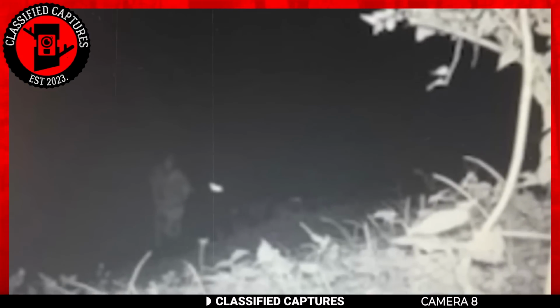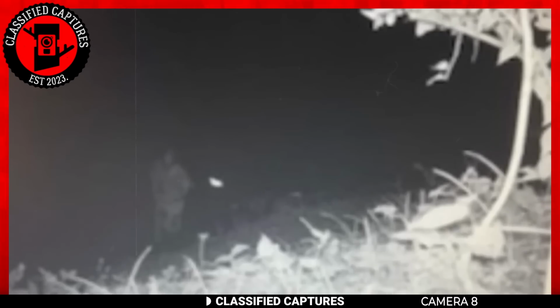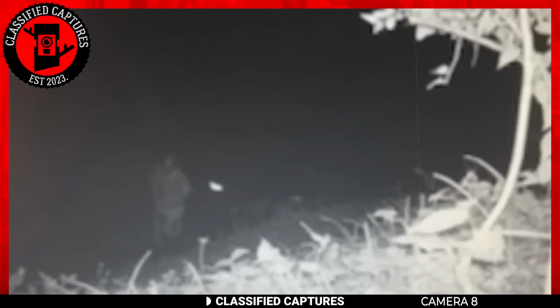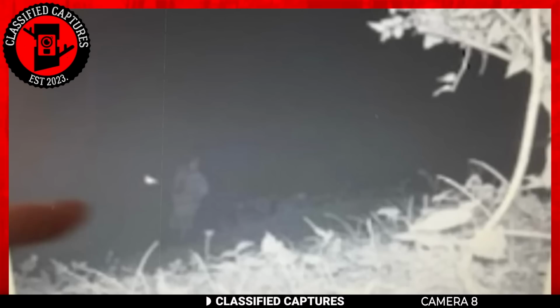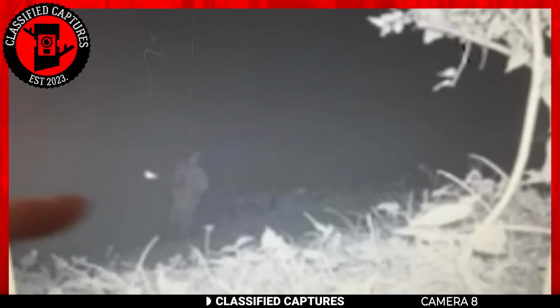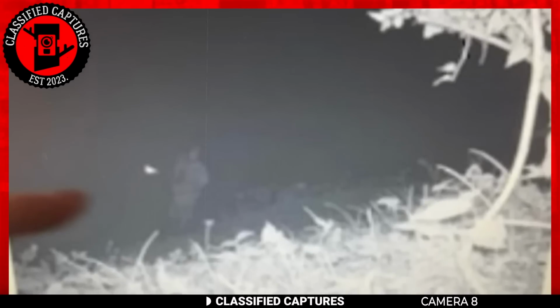Our next capture is an eerie Trailcam image that indeed raises numerous questions and sends shivers down our spines. Take a look. At first glance, the image looks like a person taking a walk in the middle of the night. After a second look, it becomes evident that the figure is wearing a uniform, leading me to speculate that this individual could be on a hunt.